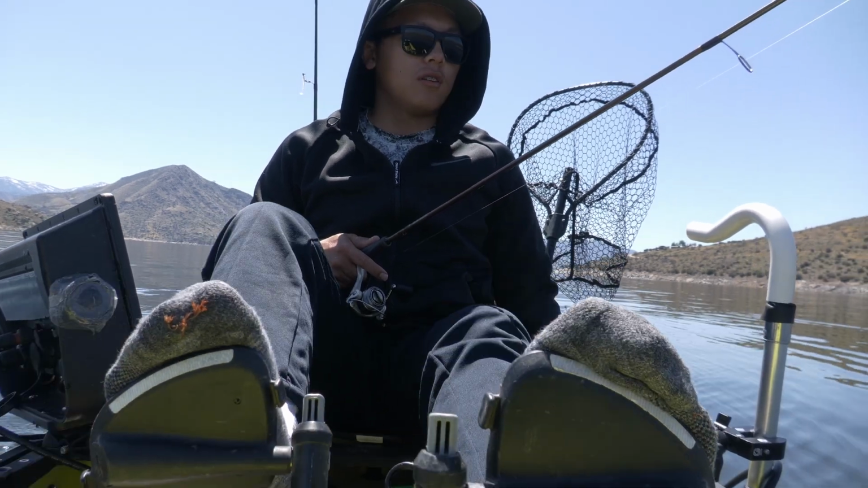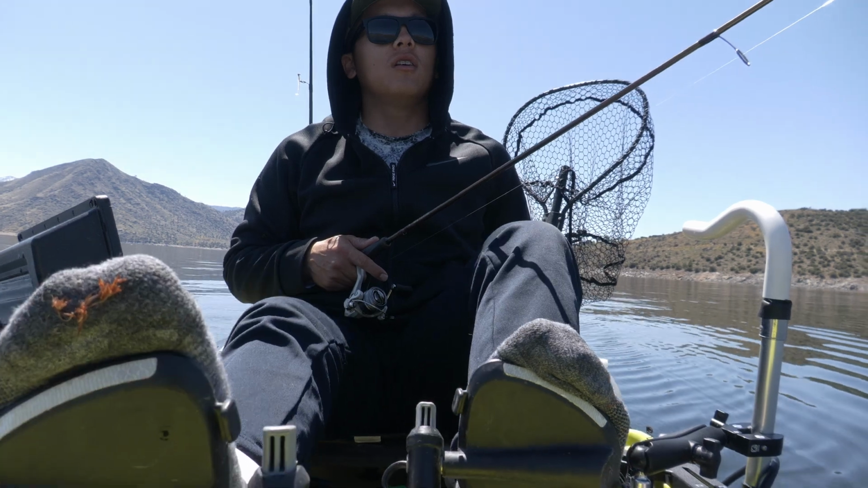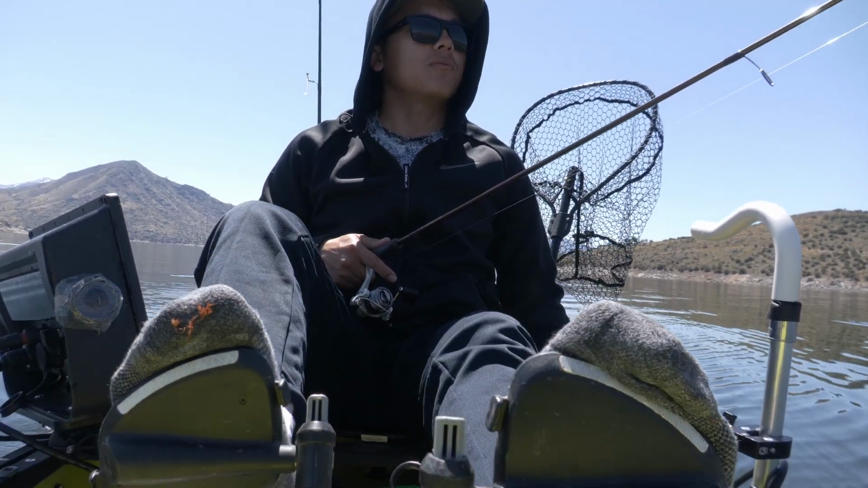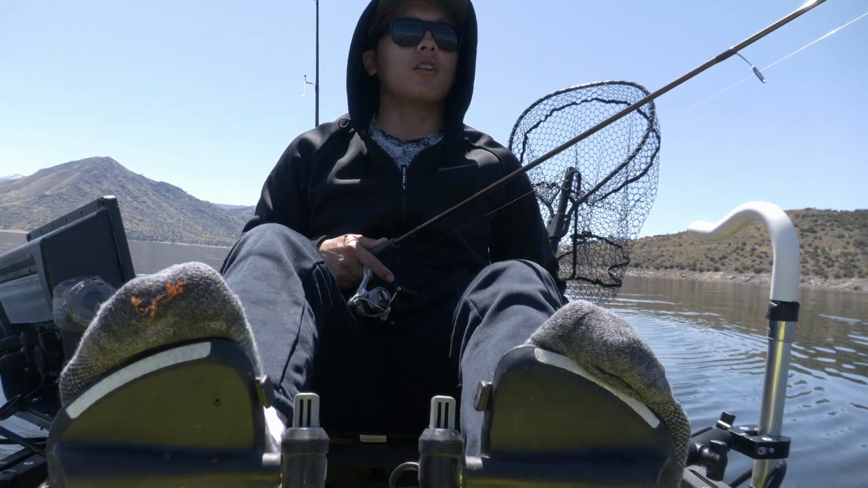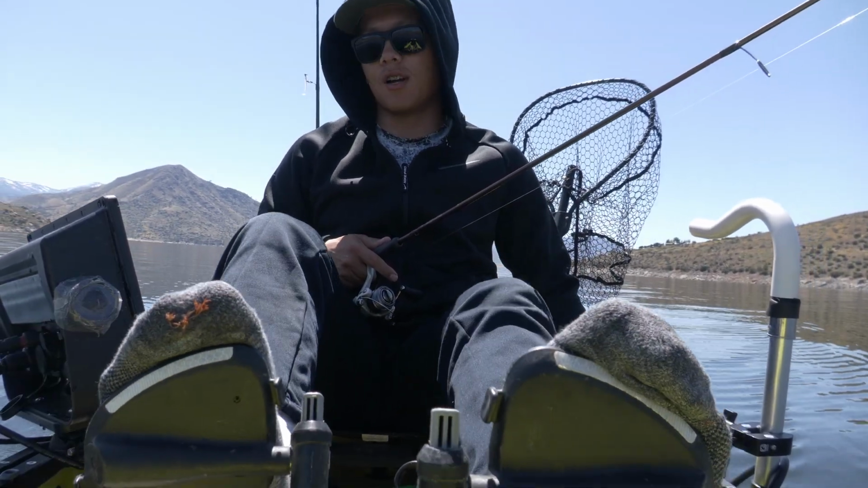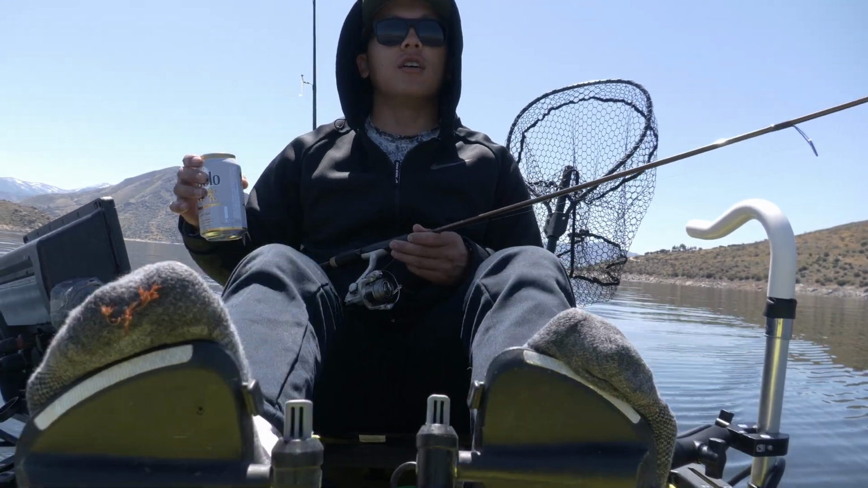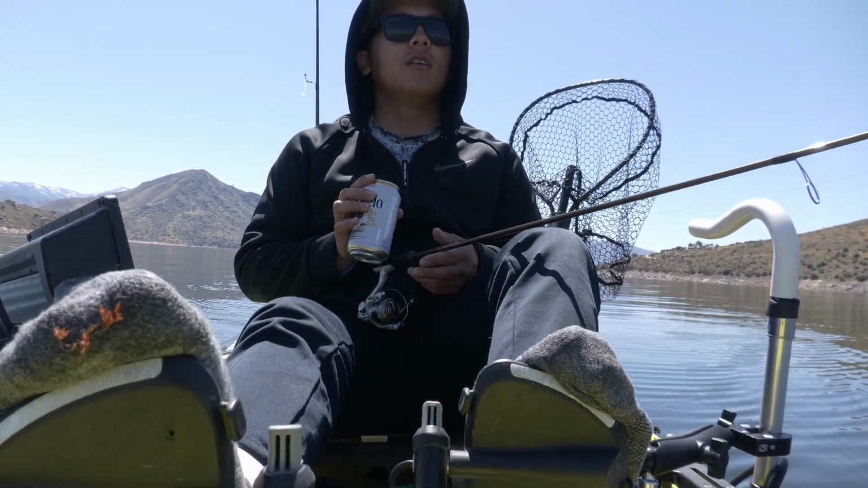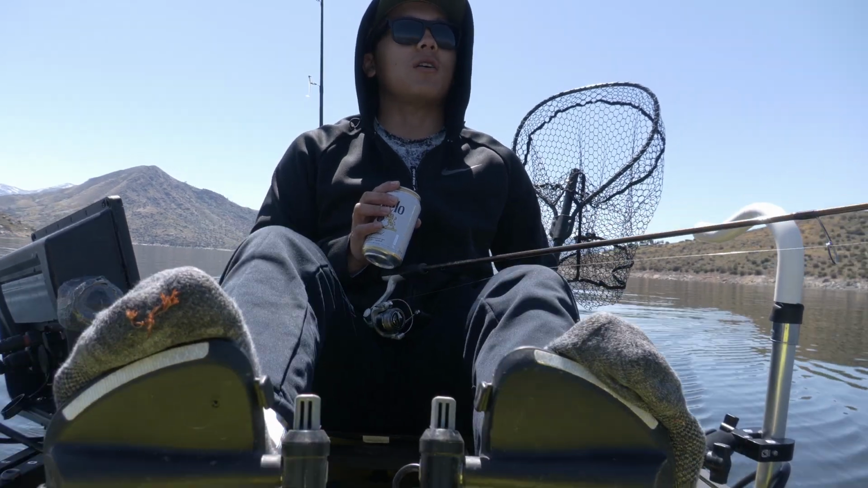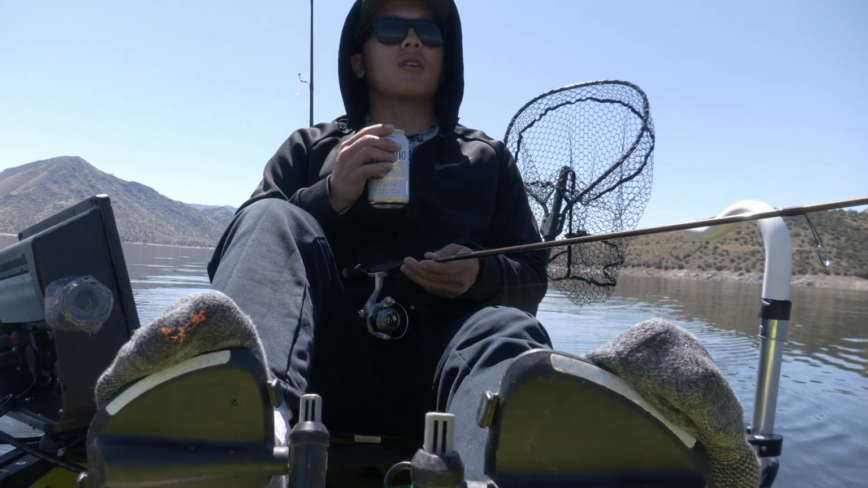So I find that if you find the schooling crappie and you catch one, you're very likely to lose that school if you're not able to reel it in and focus on moving your Livescope around at the same time. So right now we're just, again, tag teaming the crappie. They're suspended right now about 15 to 20 feet deep. We saw some that were about 10 feet deep earlier, and we're just gonna go after them. So let's see what happens.